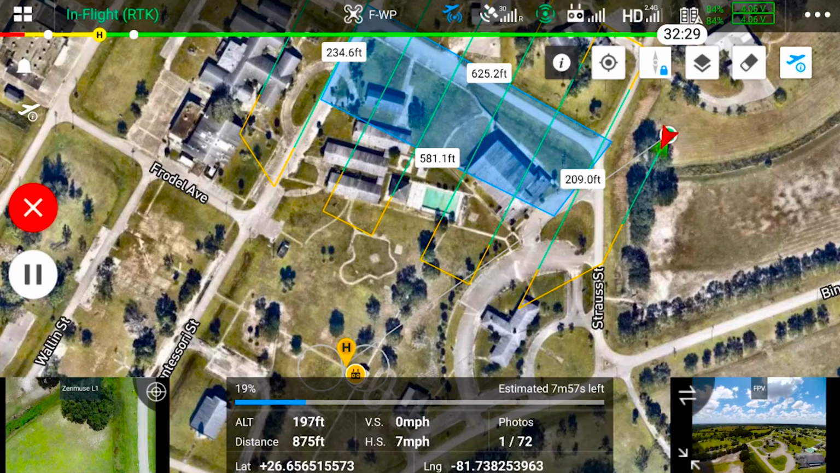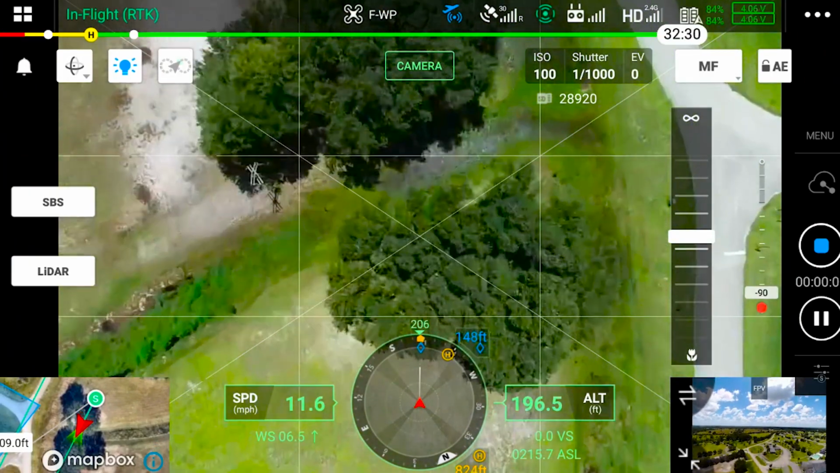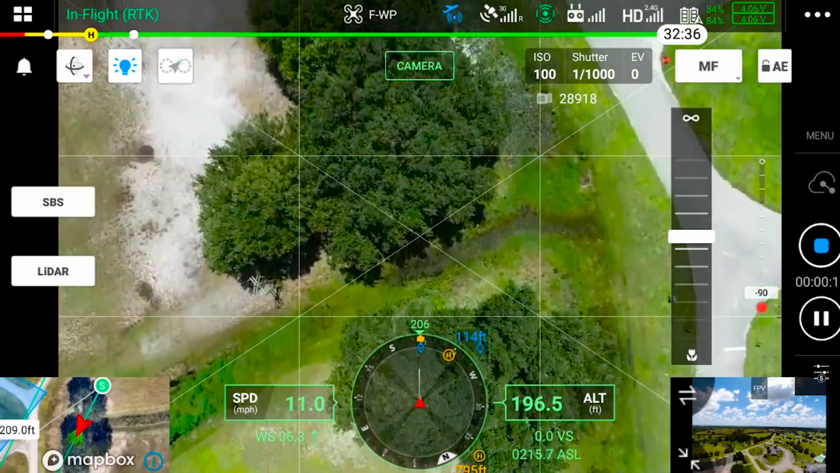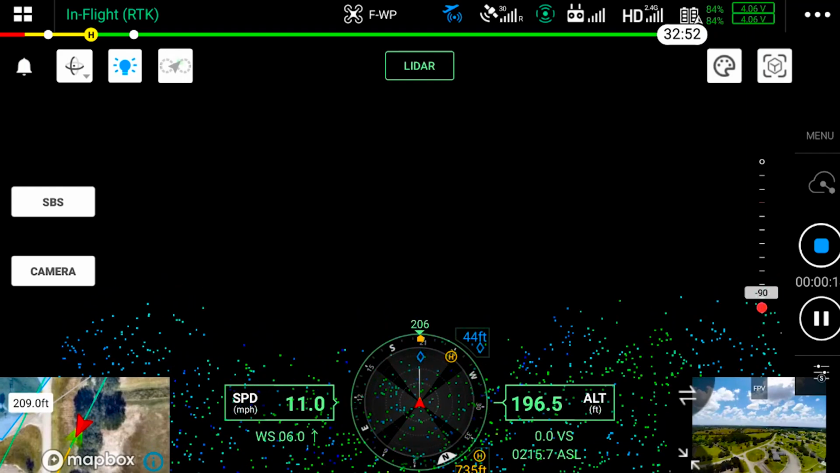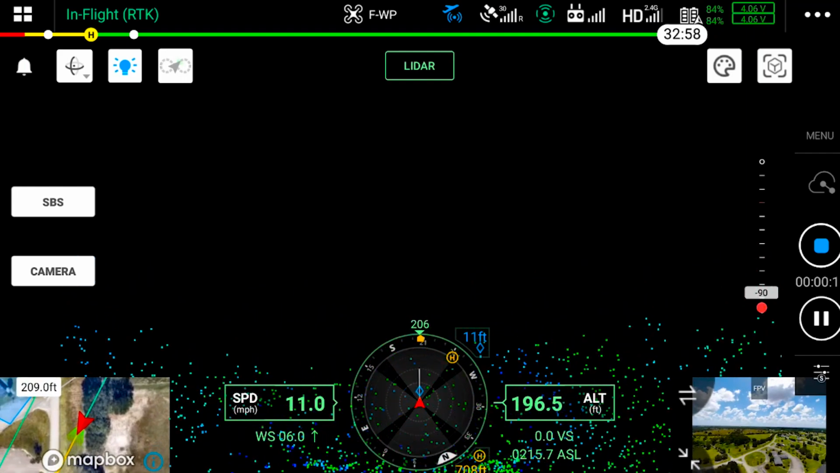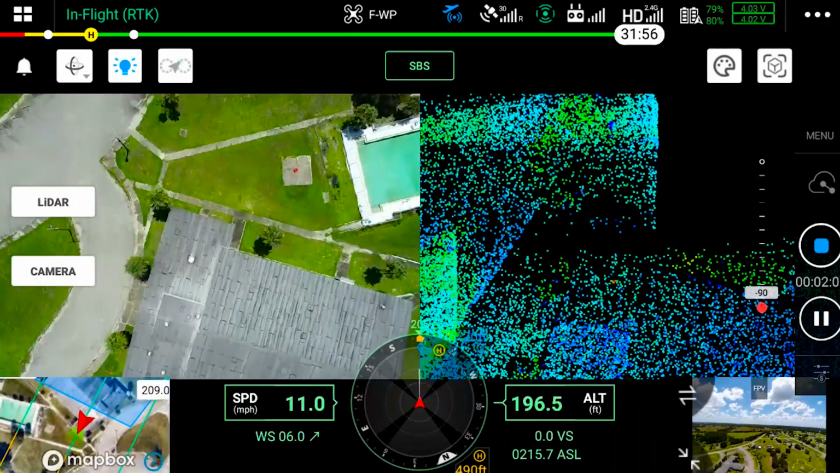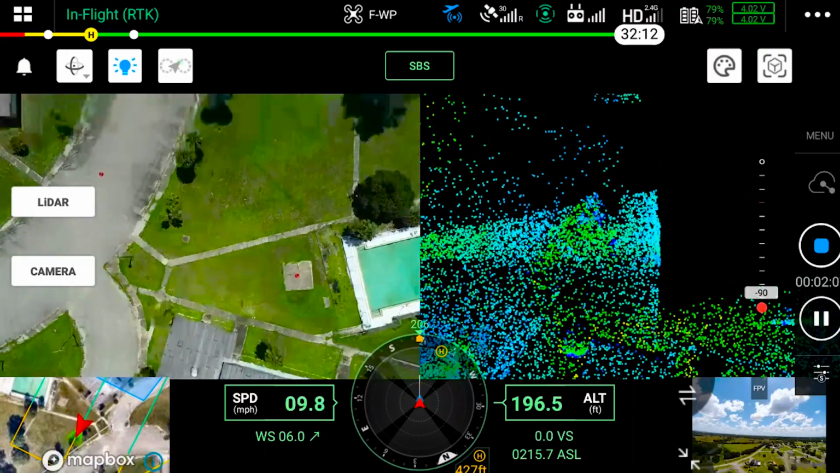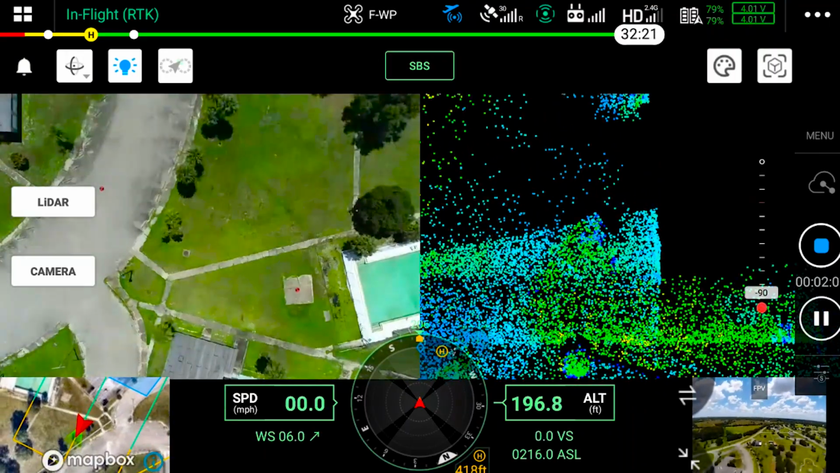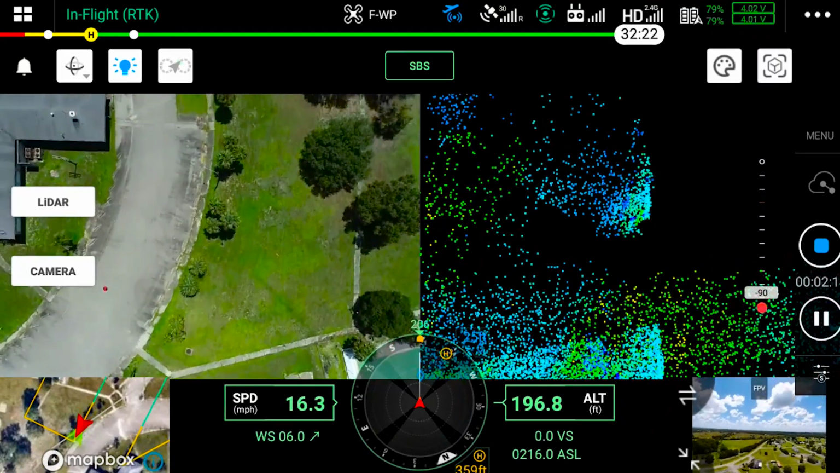All right, so now that it's doing its capture, we can use the camera mode here where you can see the entire screen of what it's capturing in the RGB. Or you can hit Lidar, and it will show you the Lidar point cloud as it's developing. Go back over here to the split screen view. You can actually see some of the items popping up on this side here. There's a little building there, it popped up right there. It's kind of neat to be able to see both at the same time and see the sidewalk and what have you.